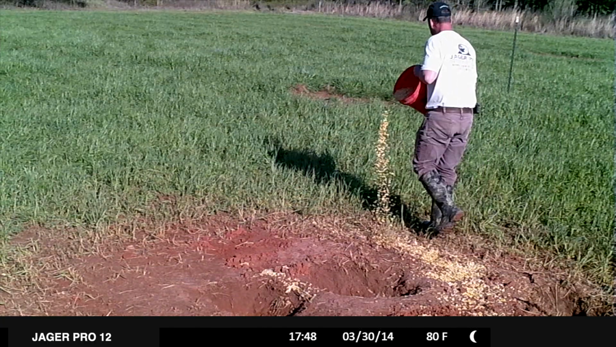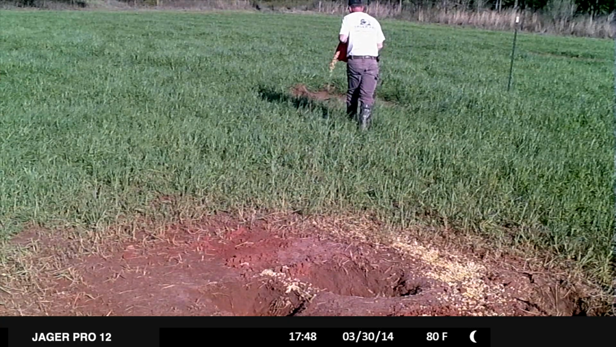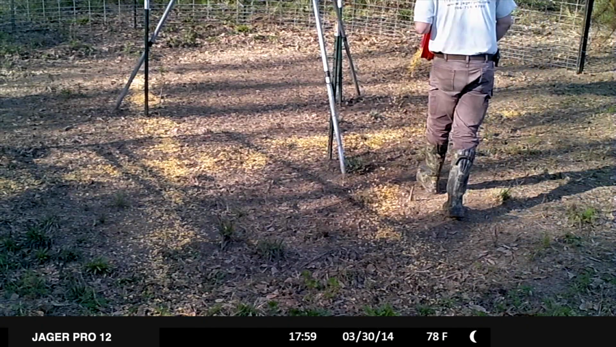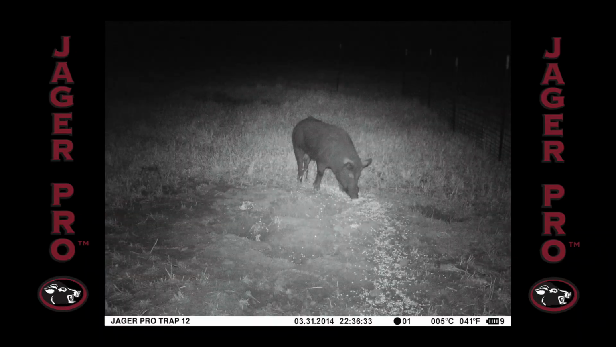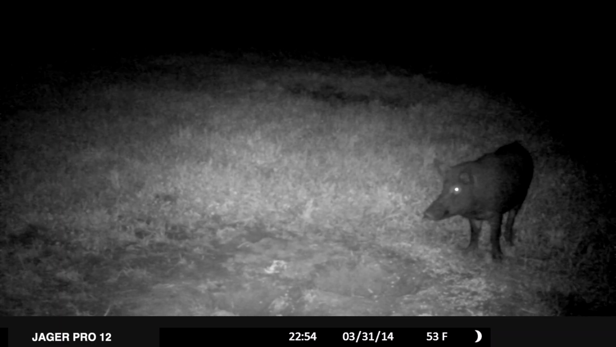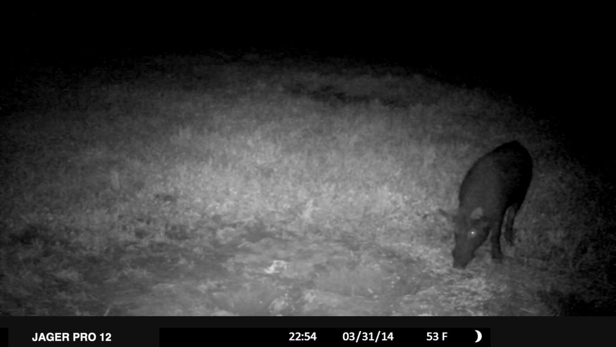The plan is to spread a half bucket of shelled corn, then gather intel with an ice cam and video camera. A few minutes later, I also rebait our trap site with the remaining half bucket. We received this photo at 22:36 the next night from the south food plot. The spot on his right front knee joint identifies him as one of the boars on our hit list.